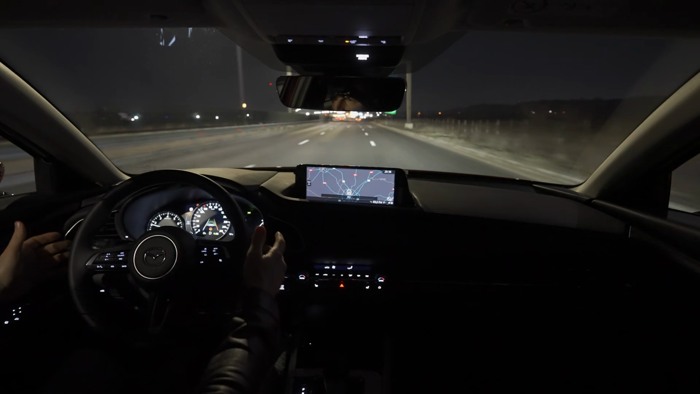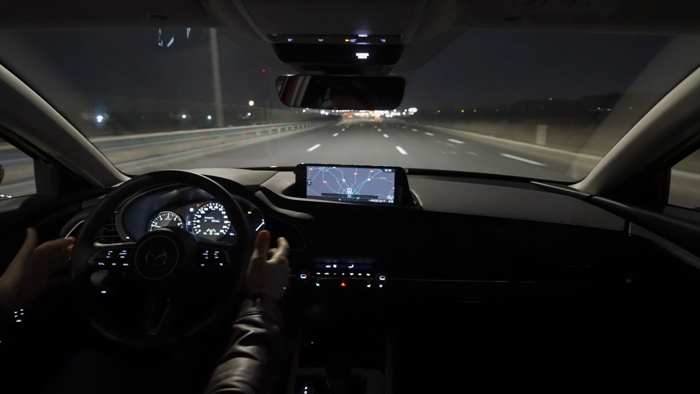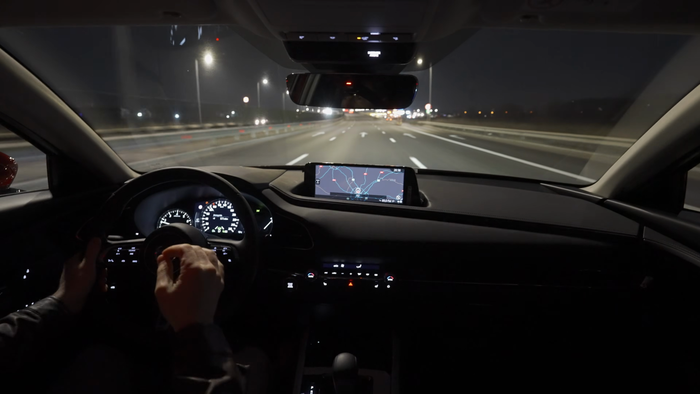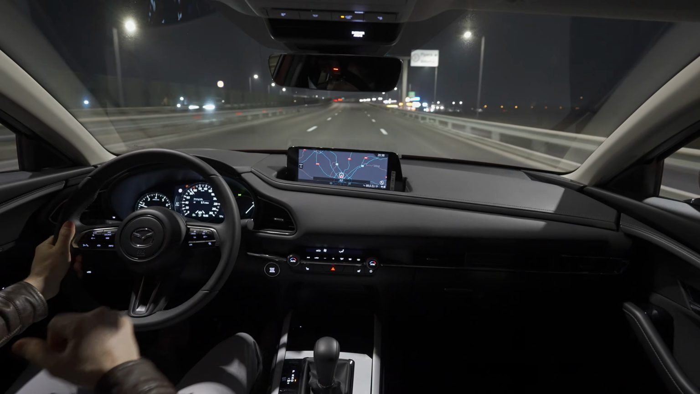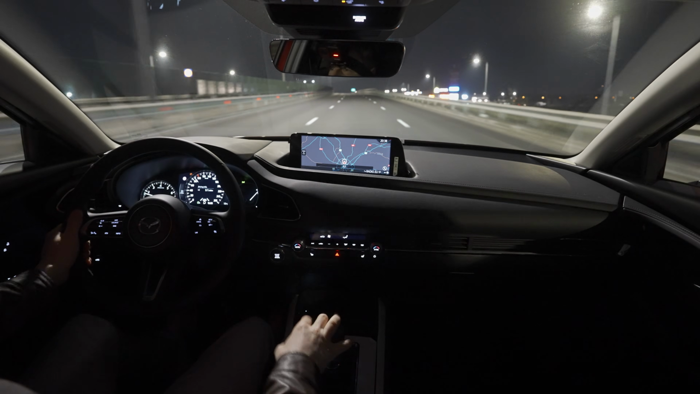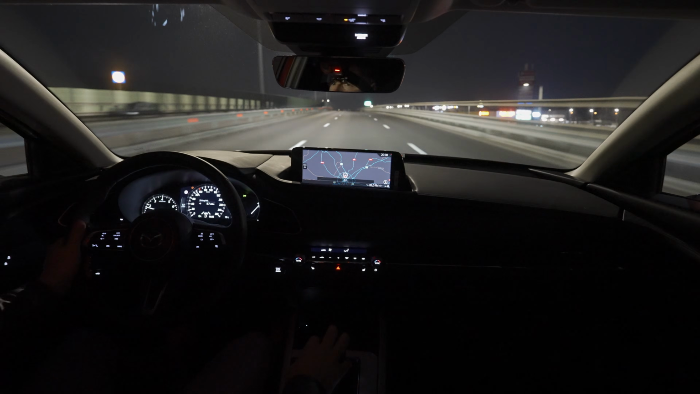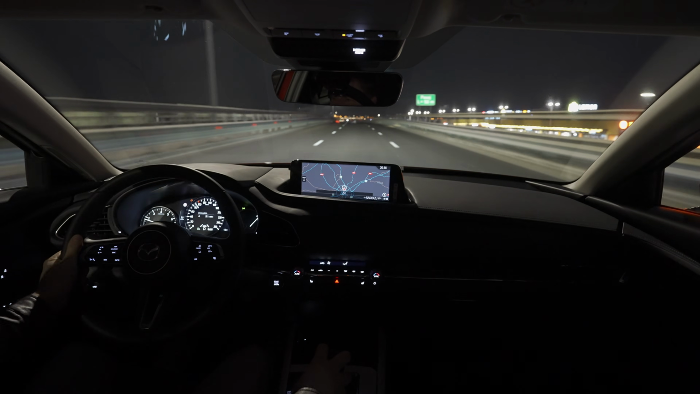It just pushes you back between the lanes, but it kind of bounces around a little bit, so it doesn't have the proper lane assist. For that option you have to pay some extra, but even this is super useful. It has emergency brake, adaptive cruise control, and all those super useful safety features.